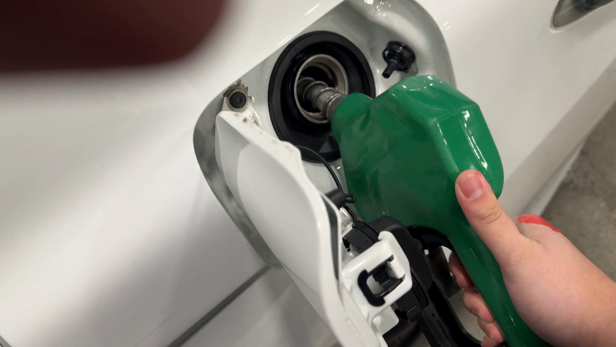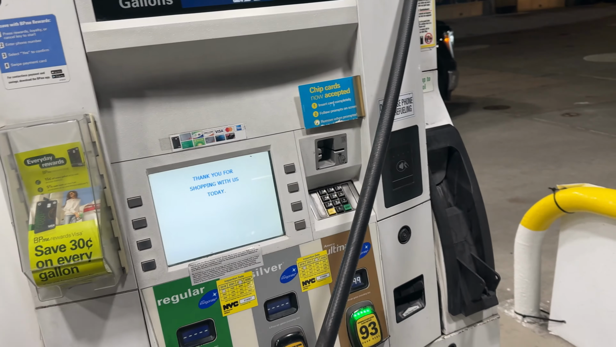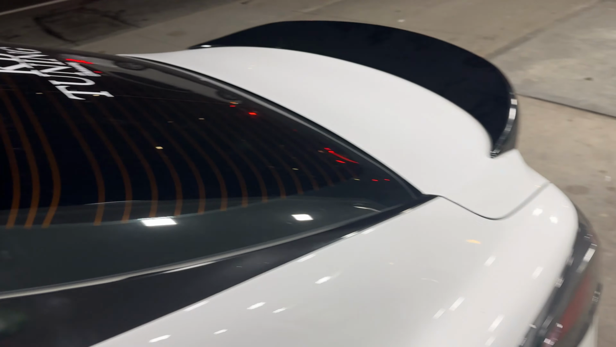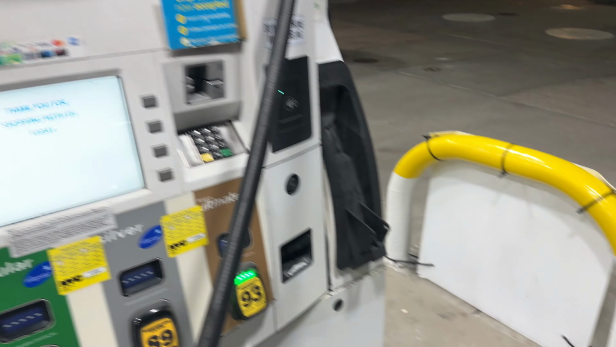Damn, of course the thing doesn't work here, man. I want to show you guys what the car looks like, but let's fill this thing up. A lot of you do ask me what percentage tint I have on the car. It is pretty dark at nighttime, but I got 20% all around the front rear windows, the rear windshield, and the front windshield is going to be 35%. I'm going to show you guys in just a moment.